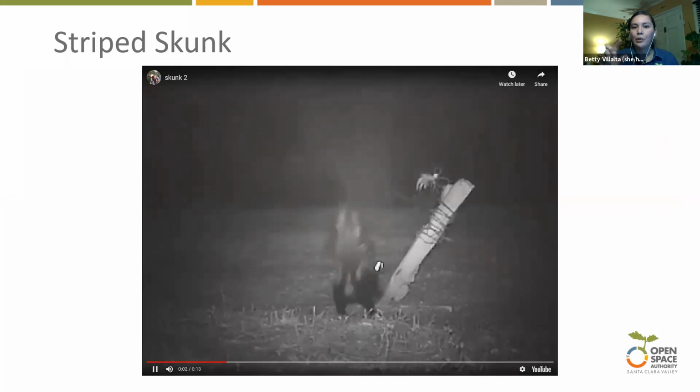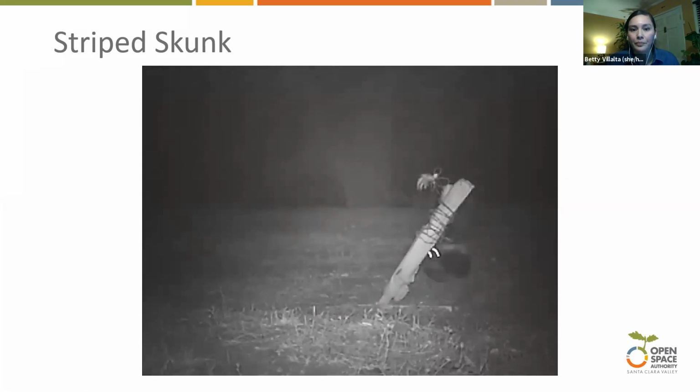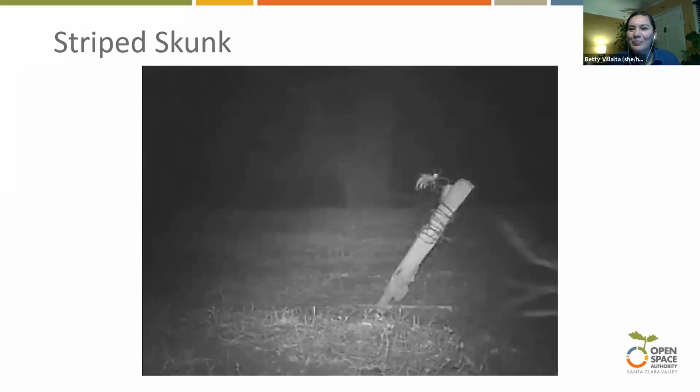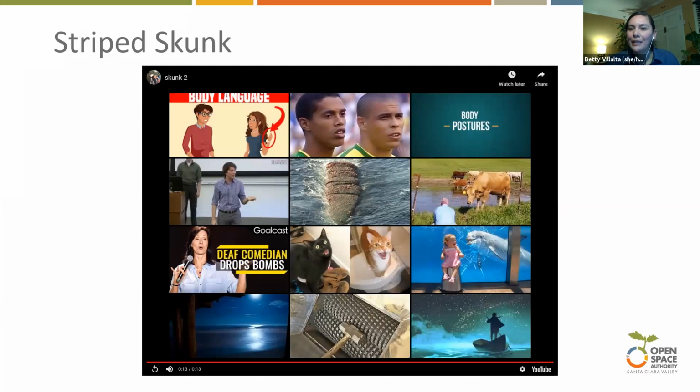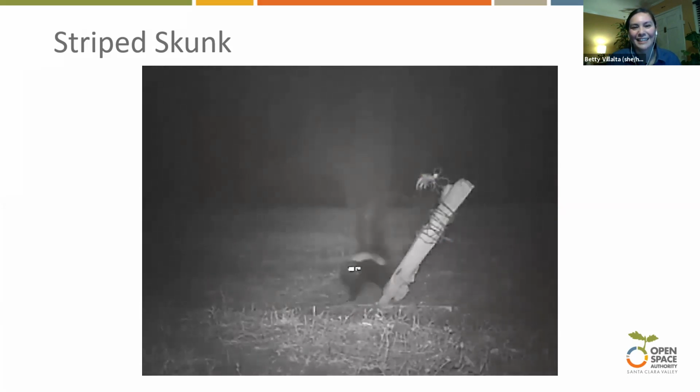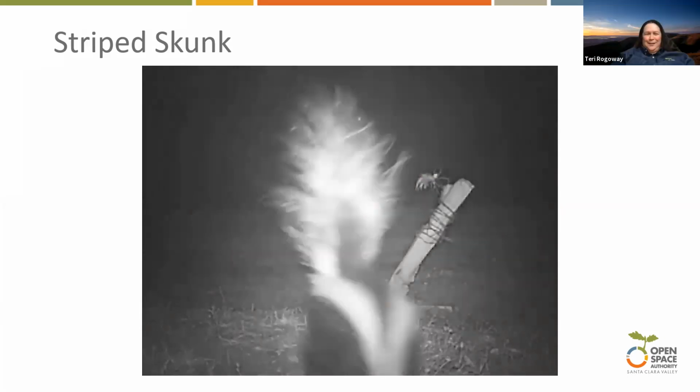And remember, those posts have different smells on them. What is that? They typically will do a warning display before they want to spray anyone. They want to warn, so they'll do the little stomping of the feet, the arching of the back, and the raising of the tail. And that is the behavior that you saw right there. Oh, scary. There it goes.